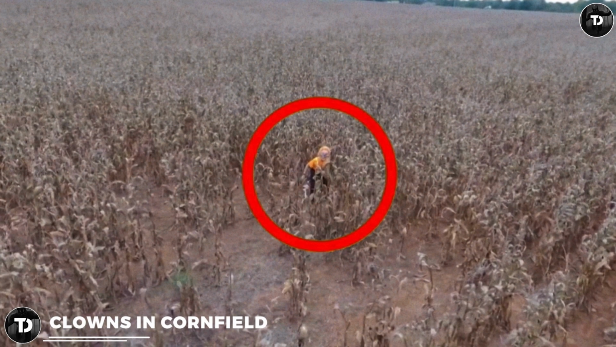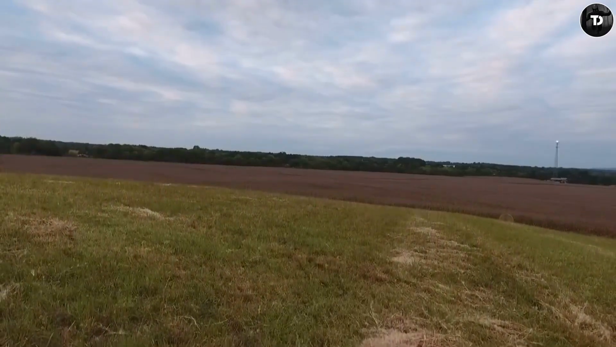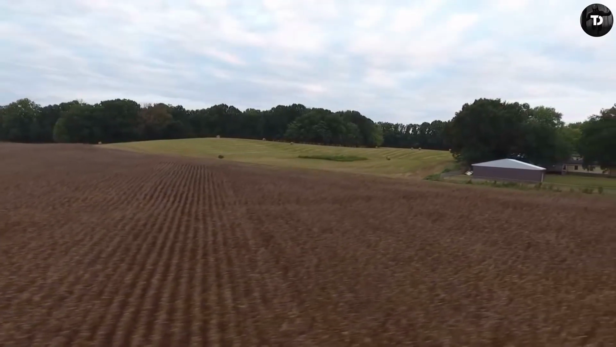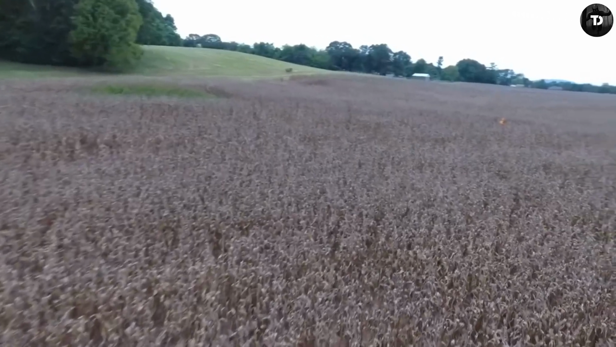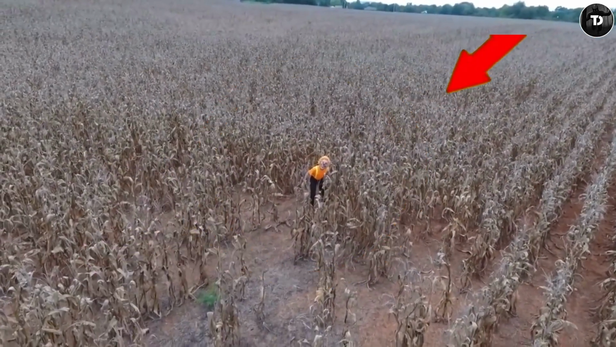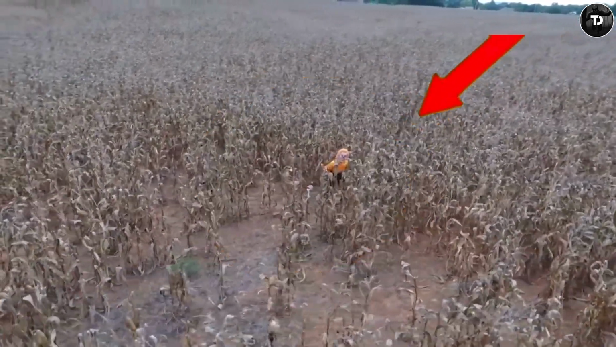Clowns in cornfield. In October 2016, a YouTuber was simply recording the beauty of this cornfield when he came across this strange sight. As the drone got to the middle of the field, he noticed a strange figure lurking around. He first thought it was a harmless scarecrow, but soon realized that it was a full-grown man dressed as a clown hiding in the middle of the field.